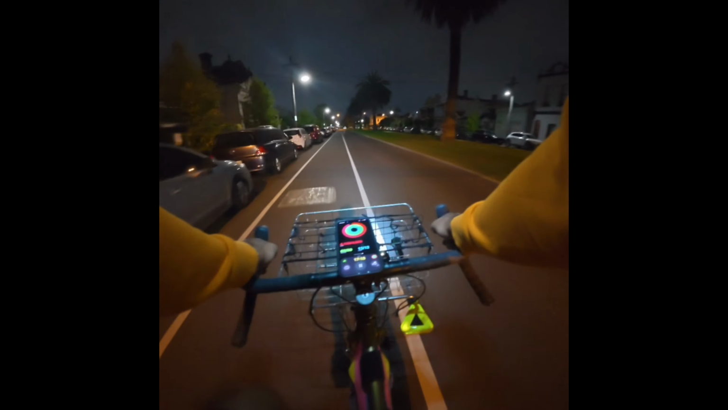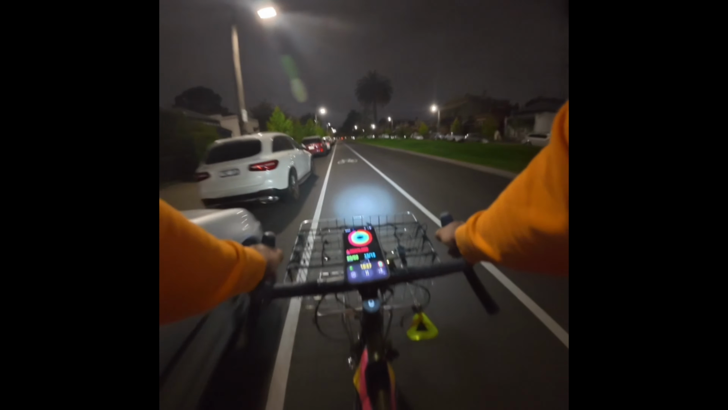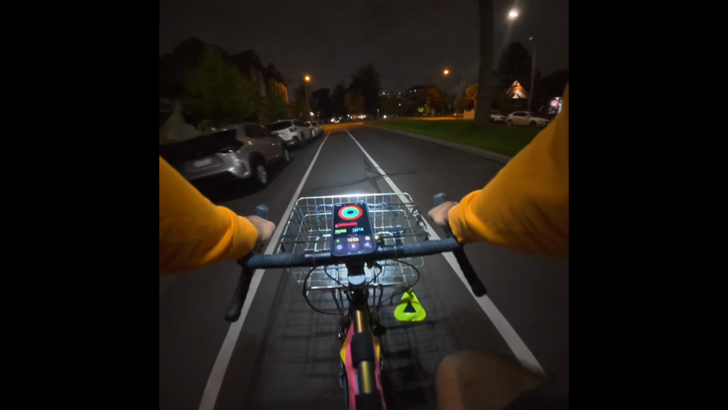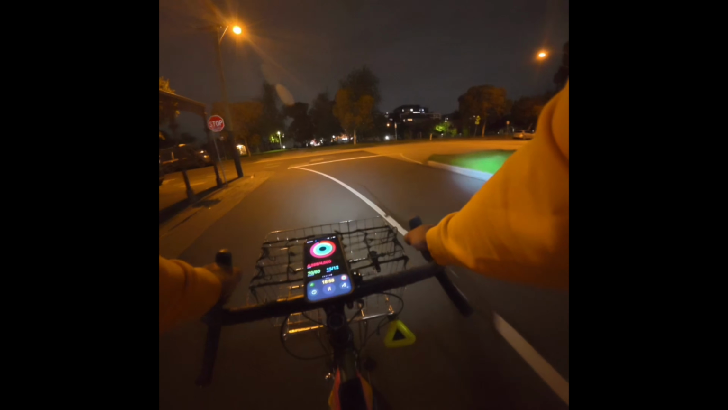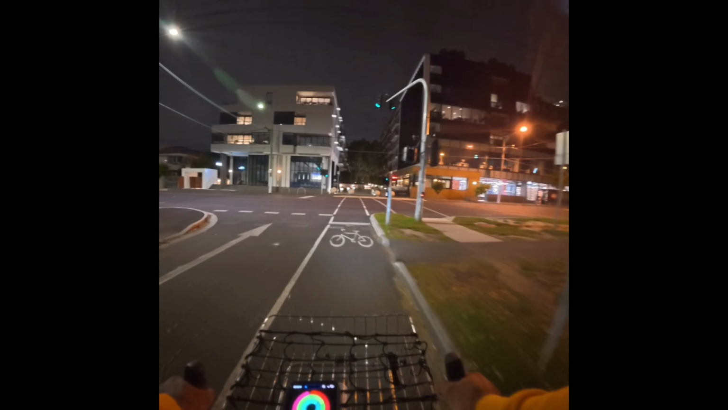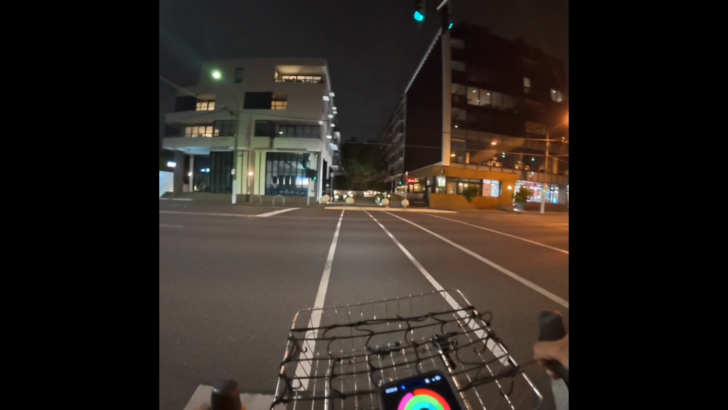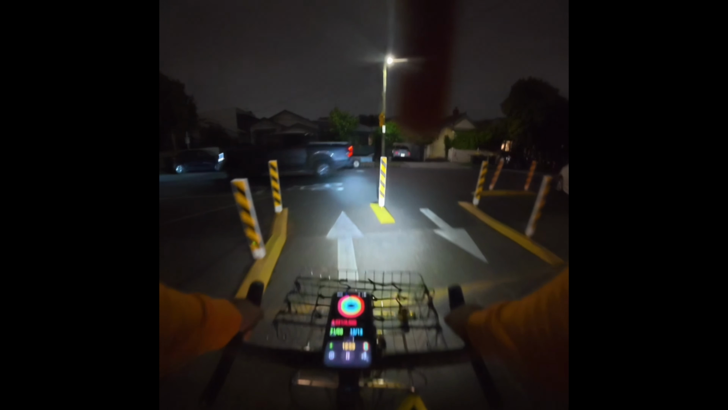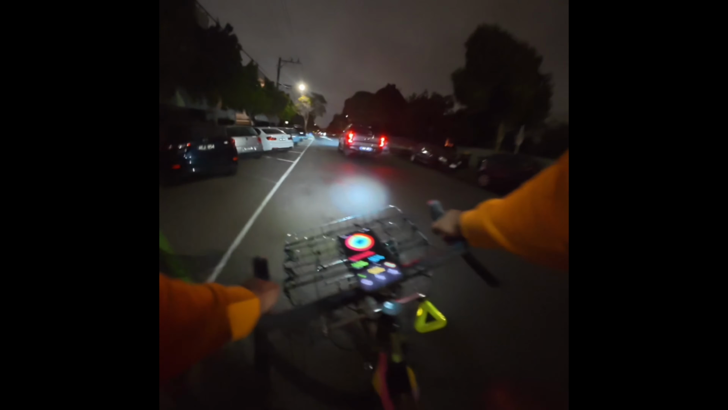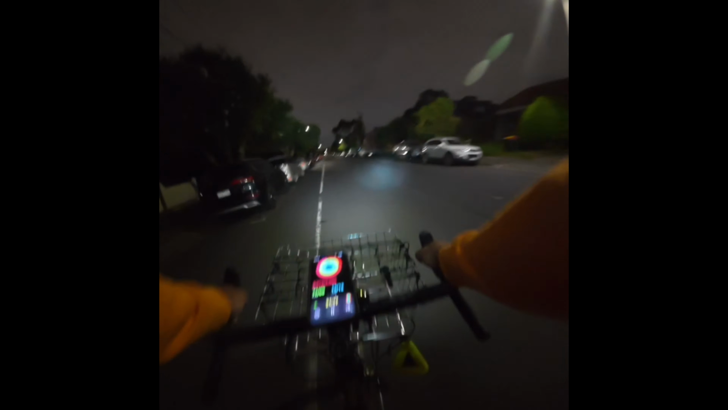Slight gradient here uphill, but it's not too bad. So heading up to Park Street now. The headlights sort of show where I'm looking. I actually kind of like using that headlamp at night, because it alerts cars to my presence before I get there, hoping they're paying attention to what's in front of them. But it just sort of helps me be a bit more visible to cars.